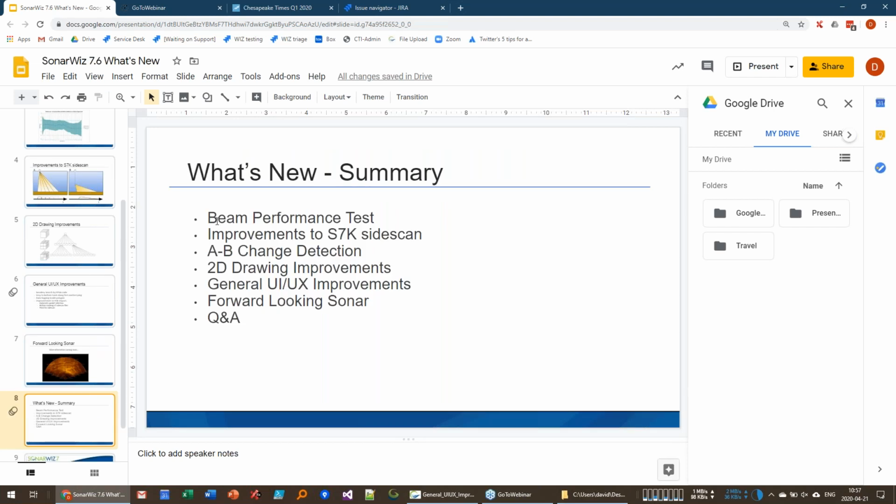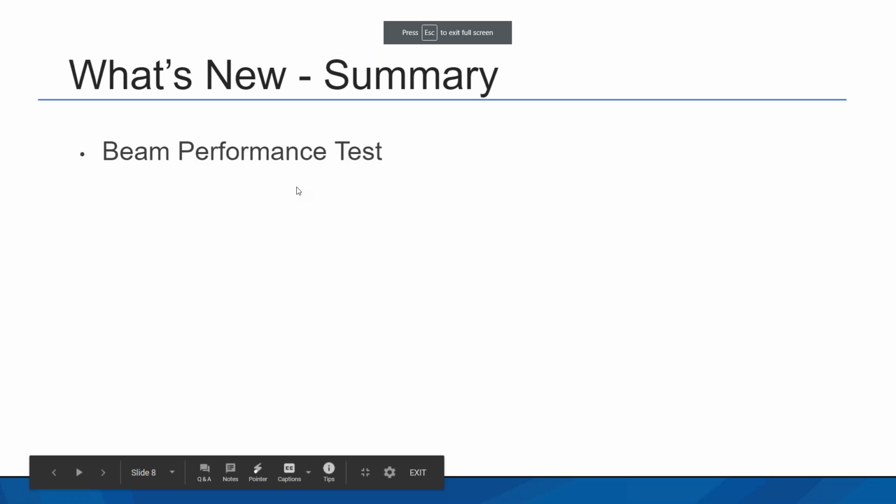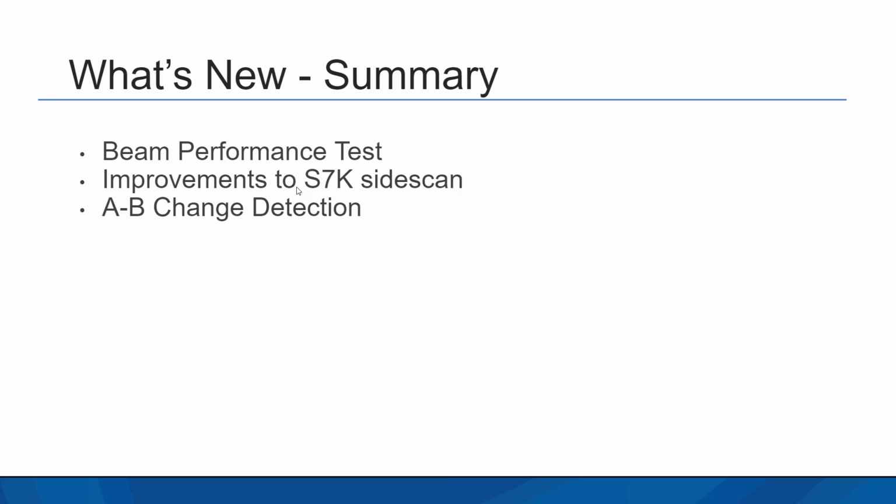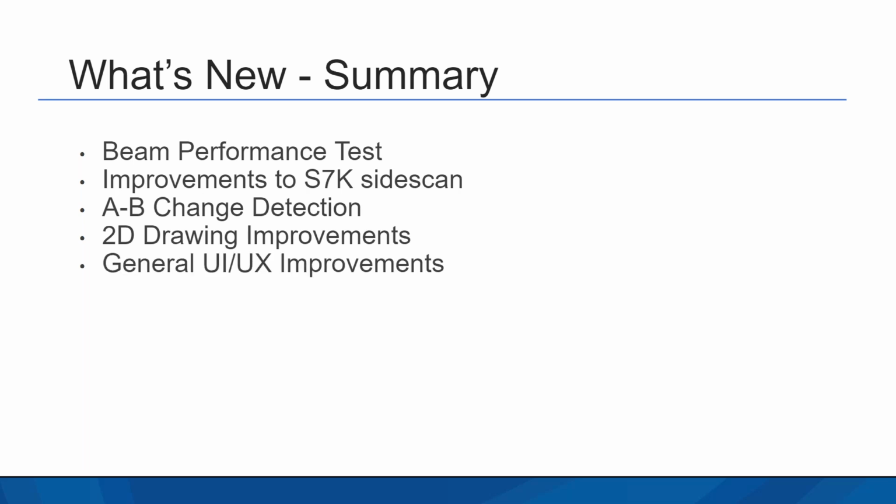So again, the biggest things that we're looking at for 7.6 are the improvements to the beam performance test, improvements to our side scan import, especially with S7K files, and the change detection algorithm, kind of a first cut at change detection. The 2D drawing improvements are dramatic for side scan or for bathymetry, and then general user interface and user experience improvements all throughout the program, and probably hundreds of bugs have been fixed as well. And then finally, forward-looking sonar should be with 7.6 as well.